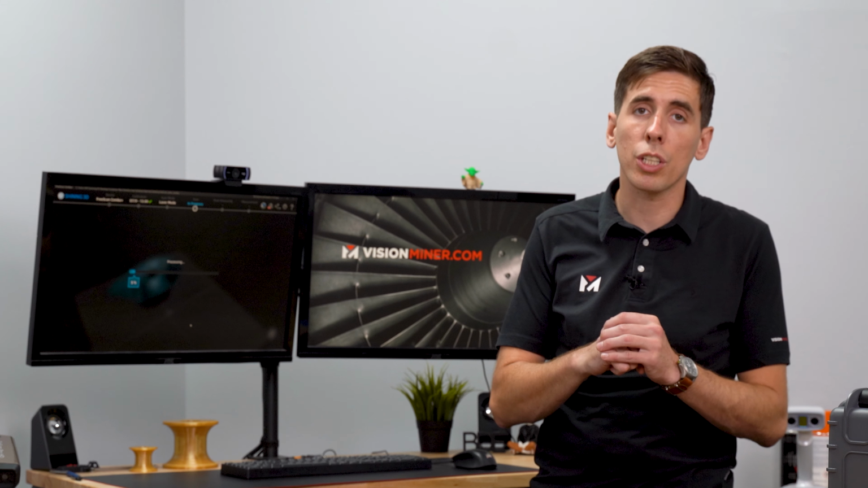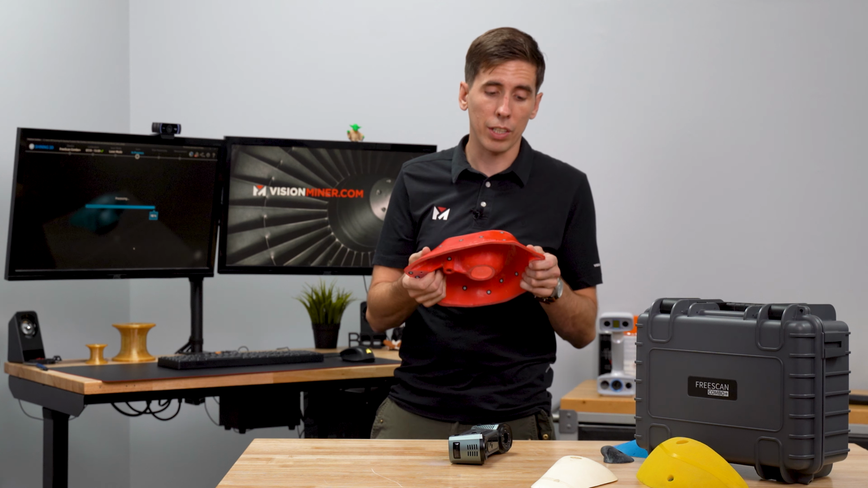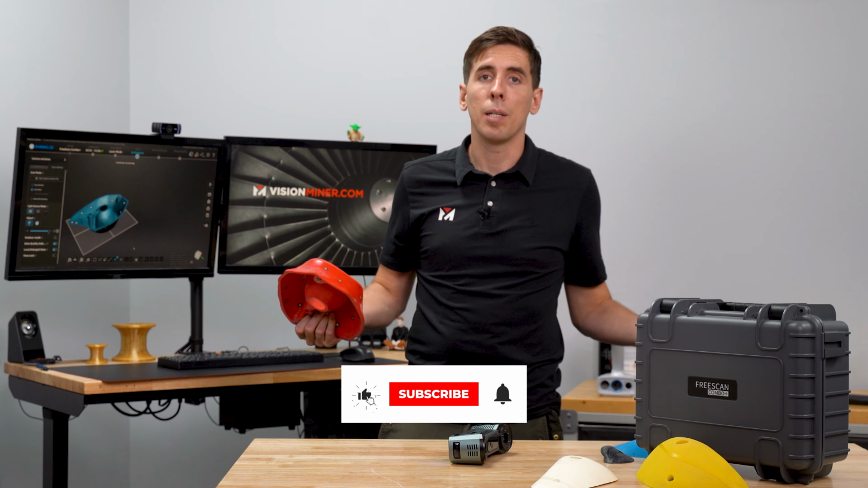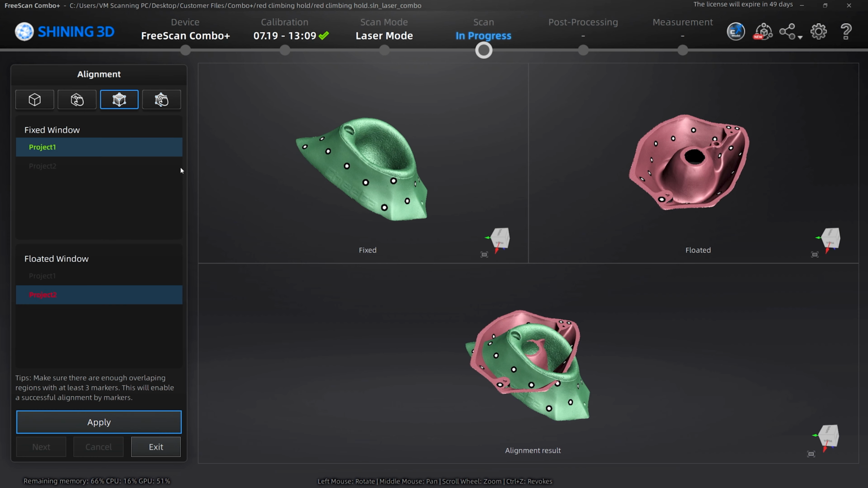Now, next, we're gonna go in and align these scans. For a part like this, it's very unique, it's not very symmetrical, it should align very quick and easy, no problem. If it doesn't, automatically, we've always got manual alignment, which works every time. So let's see what it does. Project 1 and project 2 in any order.